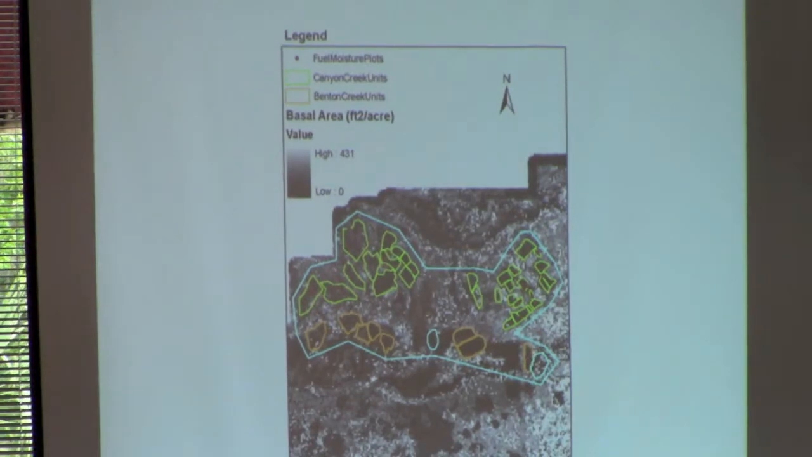So now let's zoom in to the area where the treatment units are. You can see the treatment units in the colored small polygons, and then the control area outside. What I just did in ArcGIS is summarize these pixel values inside versus outside the treatment units to do a comparison of treatment effects. You can already see from the map that basal area is much less inside these treatment units, where it's darker, than outside the treatment units, where it's brighter.